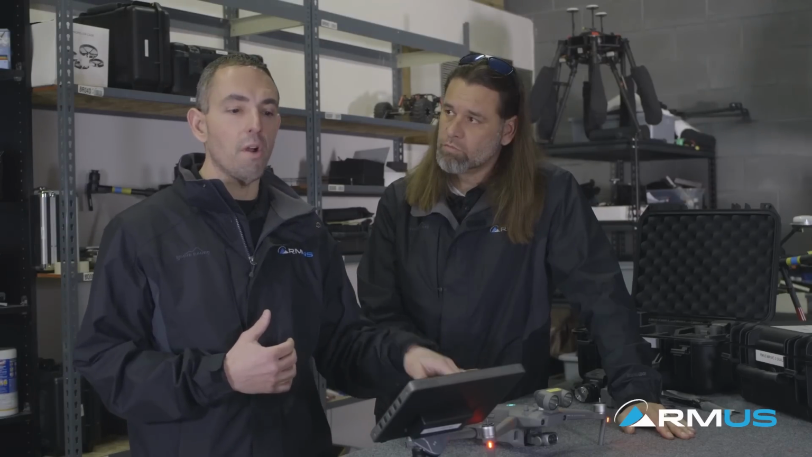And even if it's a wooded area where you wouldn't really be able to deploy an M600 or an M210 with the XT2, this will work fine as long as the officer's been trained in altitude management and understands the actual value of the sensor. Right.